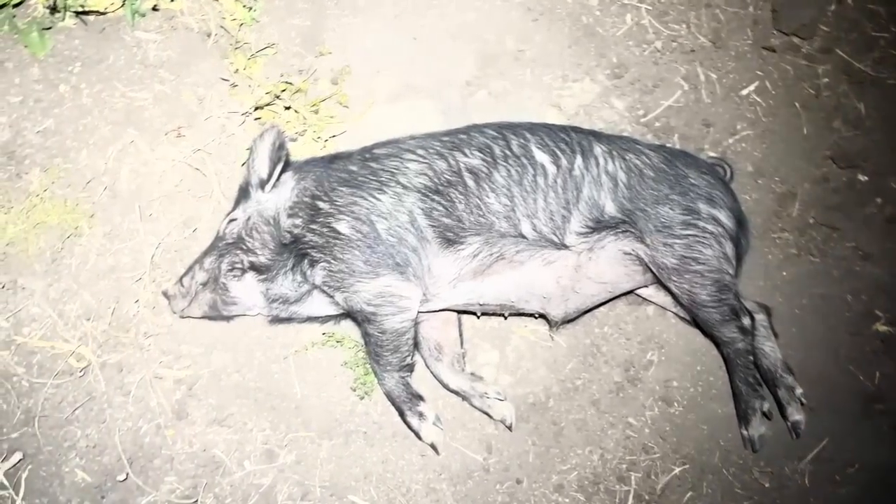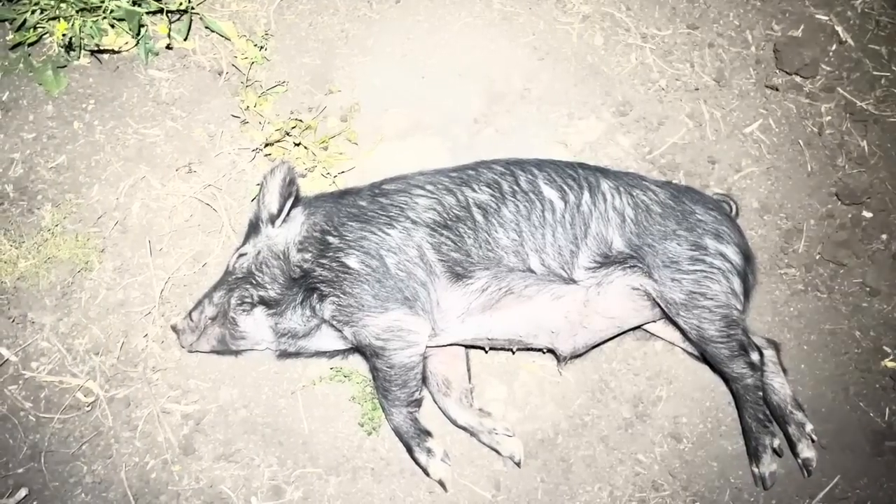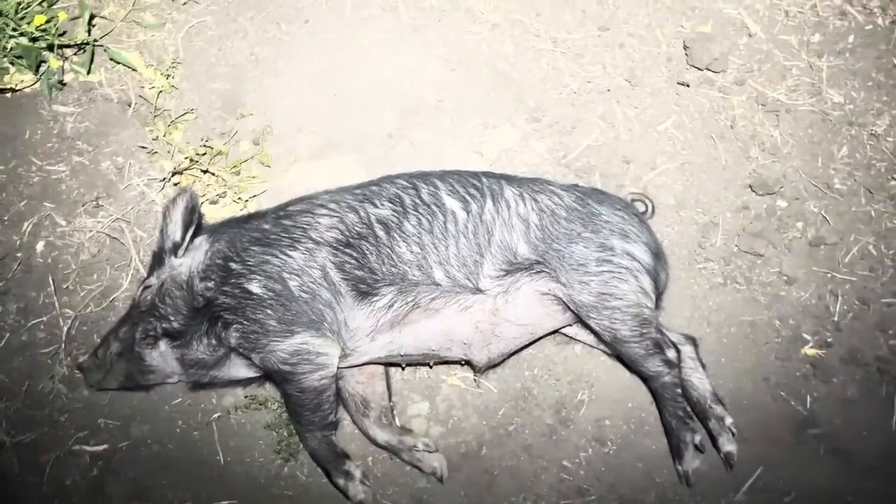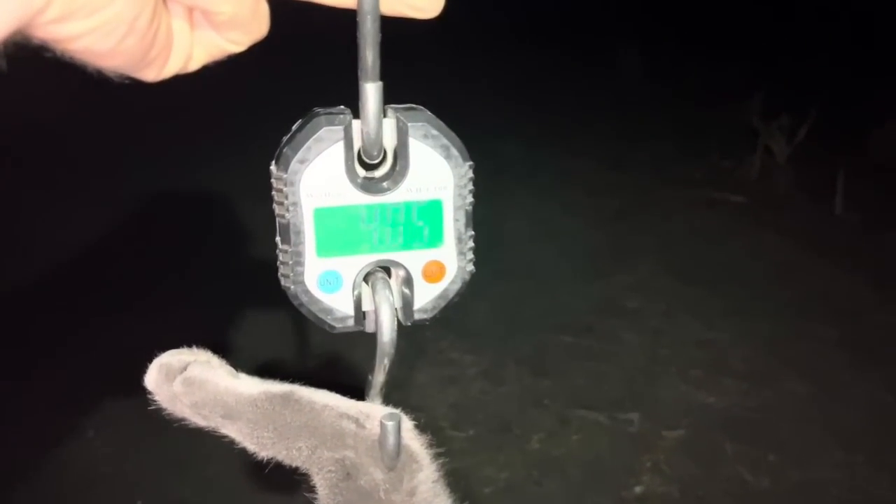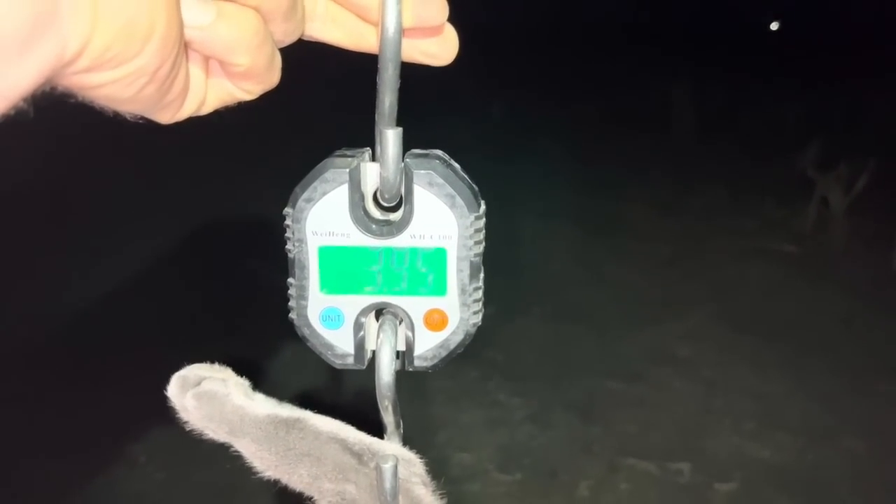But anyway, this is the 4th piggy from the first mob I shot, and as you can see, the shining there is the car number plate, so nearly back to the car now. Little boar. Okay, I'm just going to weigh this cat. 3.95 kilos.